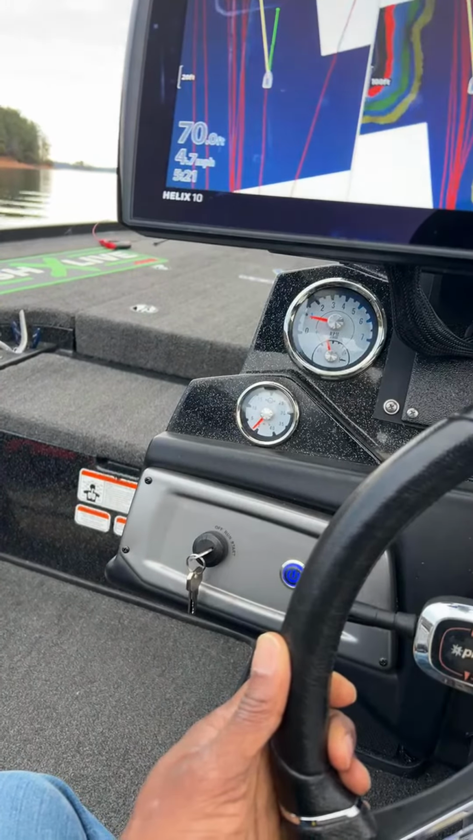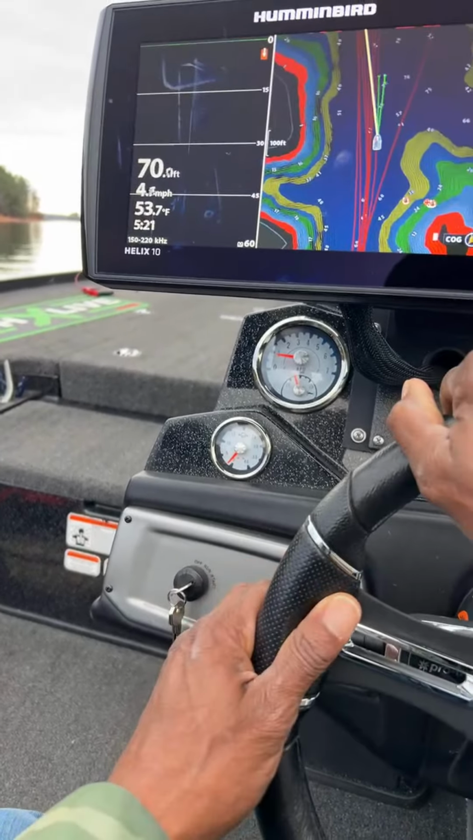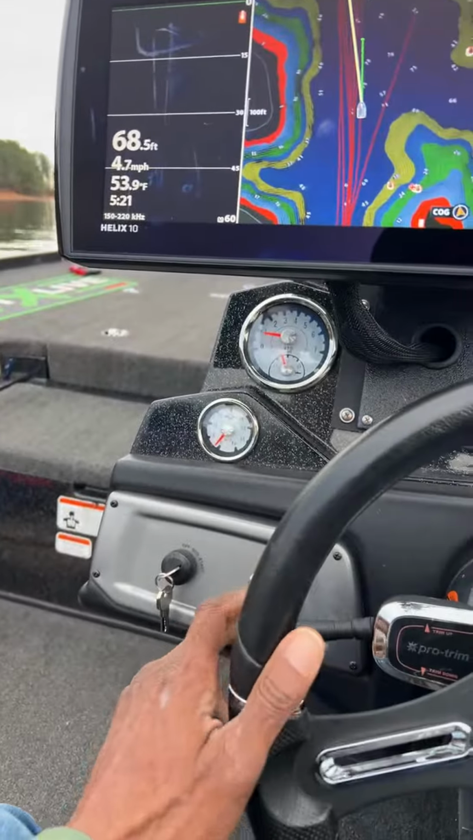But today, what I'm going to do is just take the time to go and find some bait fish first. So let me just think. So take a look at that, guys. The water is nice and slick and calm today. So we're gonna burn a little bit of gas.